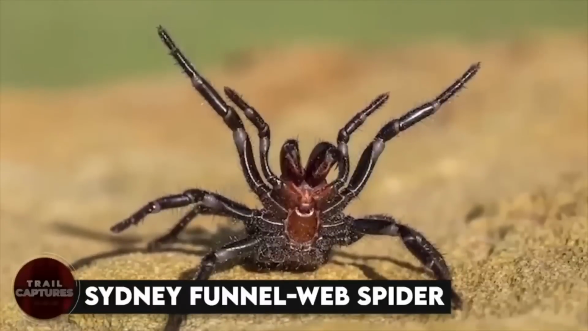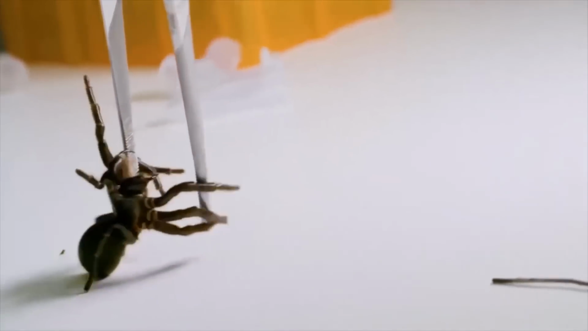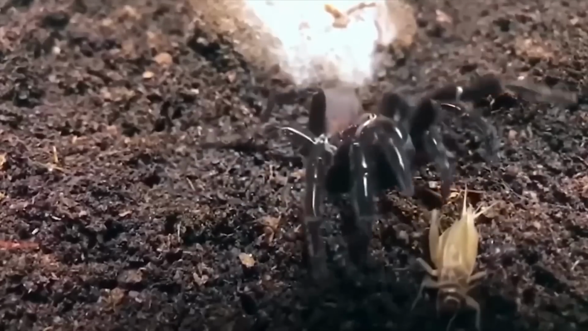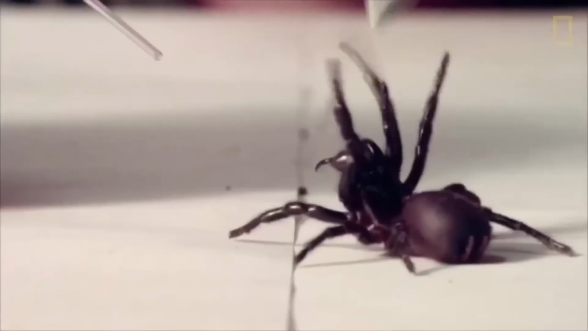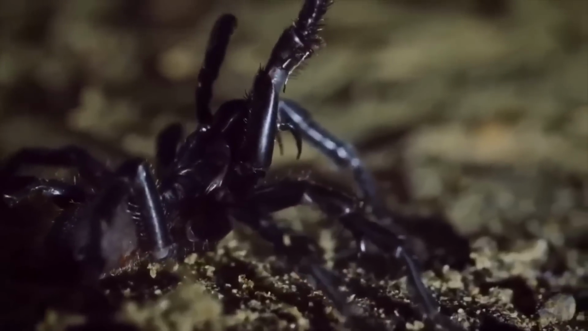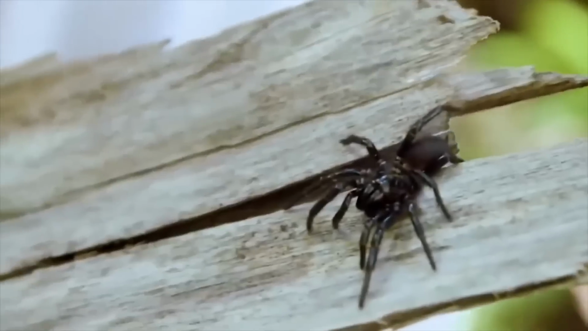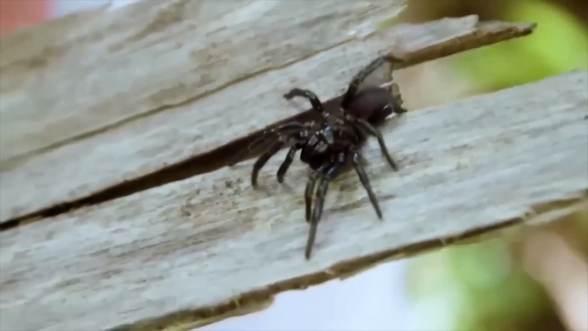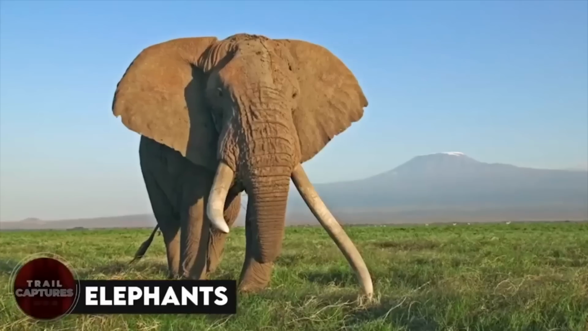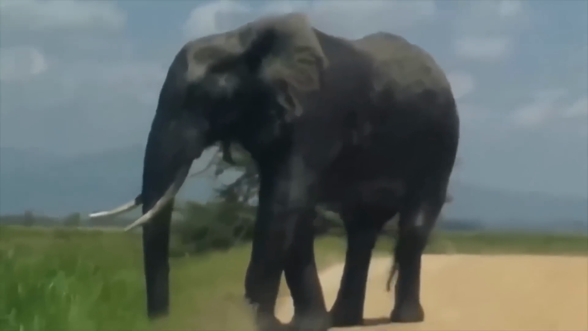Sydney funnel-web spider. Did you know that the Sydney funnel-web spider is basically the Australian funnel-web spider's BFF? And let me tell you, their venom is no joke. It can knock you out faster than a kangaroo bouncing on a trampoline. Plus, if you get bitten by one of these creepy crawlies, you could end up with respiratory failure or even die. So make sure you steer clear of these 8-legged critters if you happen to come across them. Safety first, folks.